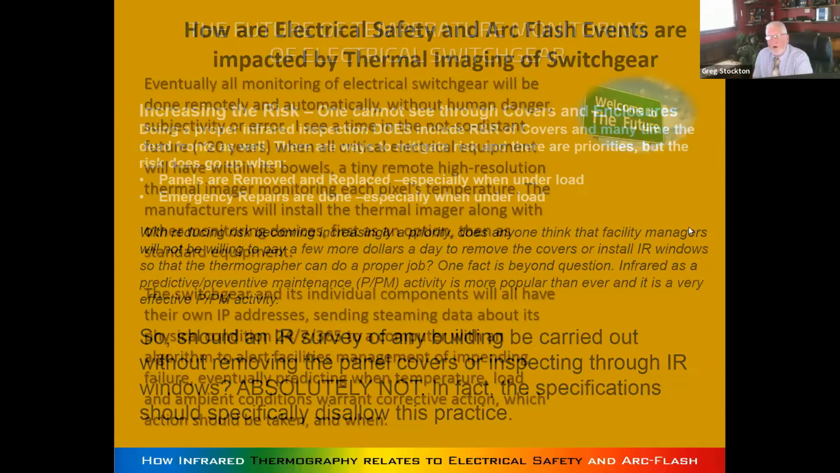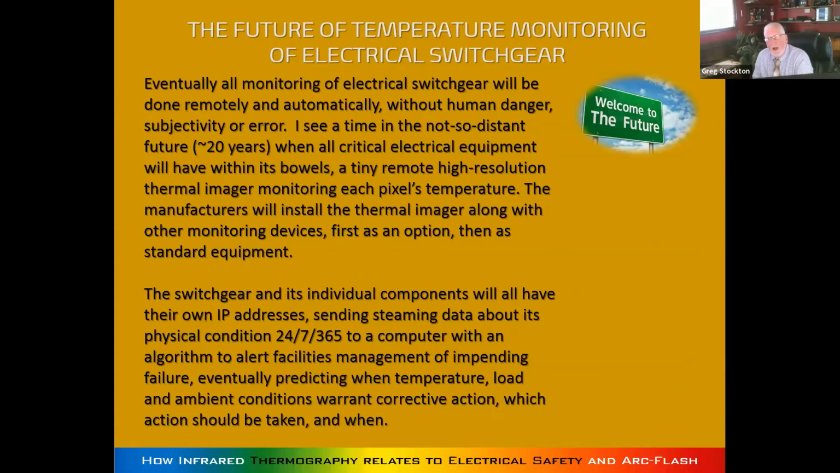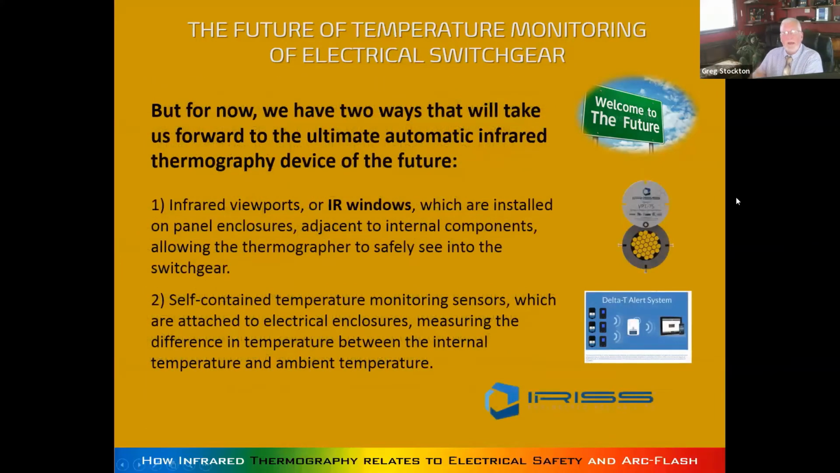In the future, as far as monitoring switchgear, there will be a time when everything's got an IP address, and you've got little teeny tiny cameras that are put in the switchgear and manufactured in the OEM, everything in it, and that'll be great. And it'll probably take 20 more years or something like that. In the meantime, you've got the guy going out like we do, go out, shoot the switchgear, make a report, tell people what to do. They go out and fix it before it fails.